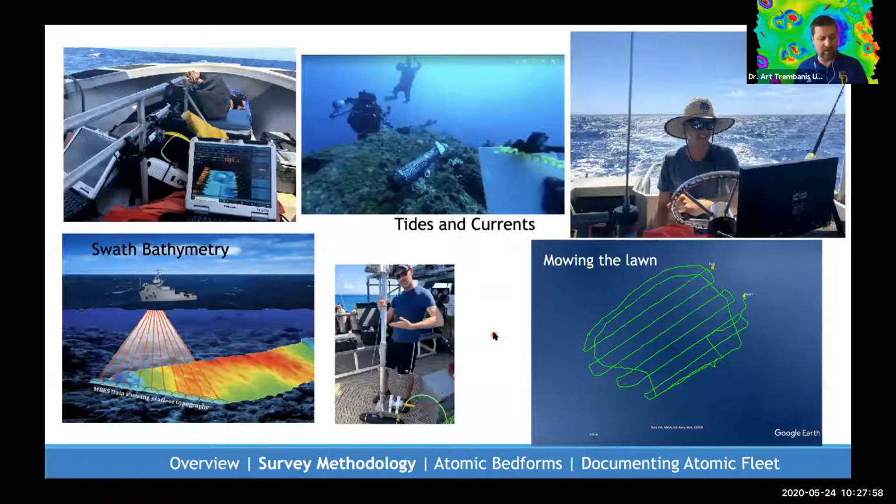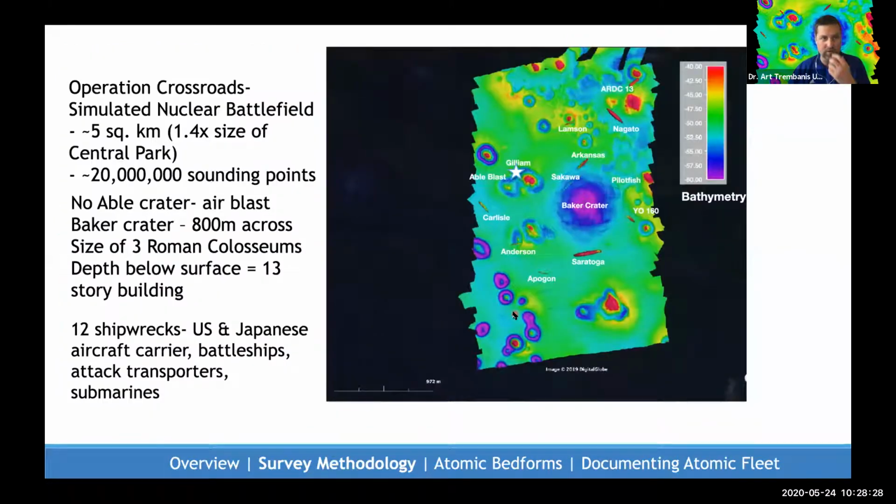We do a lot of this kind of seafloor mapping in our own local waters, in the mid-Atlantic, in Delaware Bay, Chesapeake Bay, up and down the East Coast. And when we do that, we take advantage of the fact that we have really good tide stations. We have GPS correction stations that we can work from. Being very remote there in Bikini, we didn't have those things. So we had to bring sensors to measure our tides. We had to use satellite corrections and kind of make the most of that.